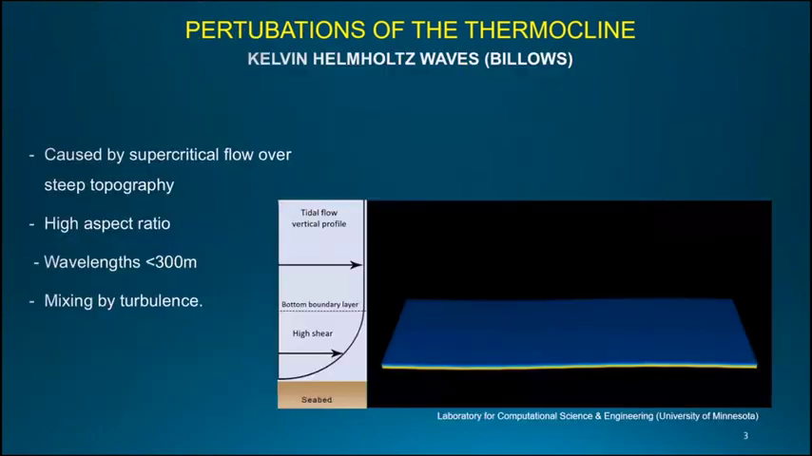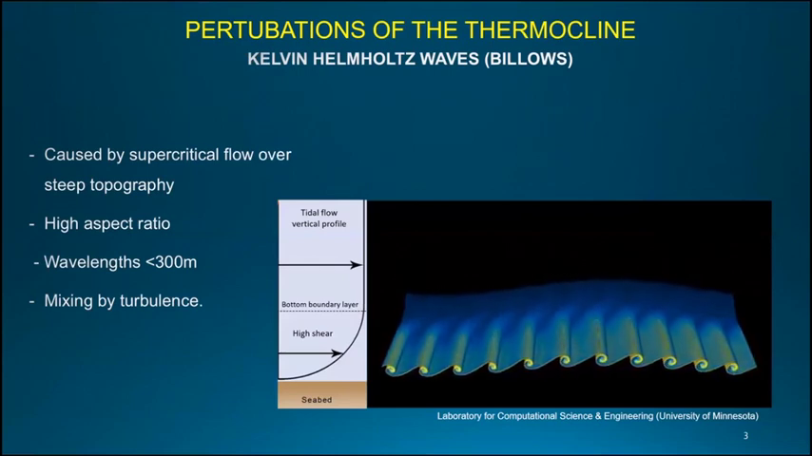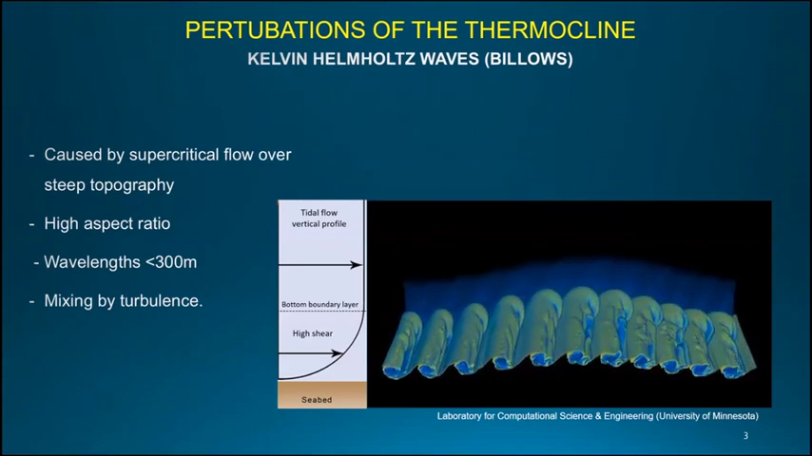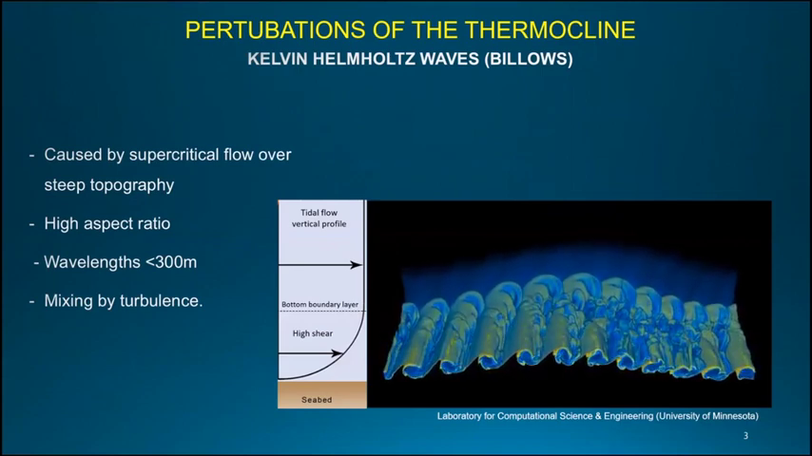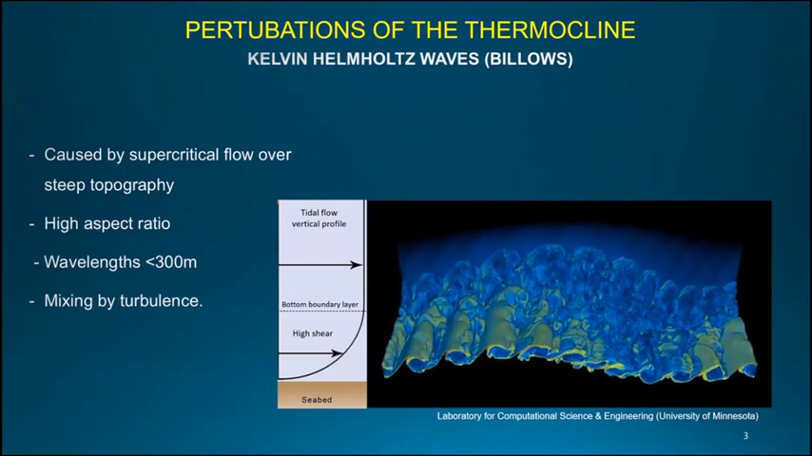So which kind of perturbations are we facing in the continental shelf with the summertime stratification? Well, first, there are the Kelvin-Helmholtz waves, also known as billows. They are caused by supercritical flow over rough topography, where the shear comes above a threshold. It is just generated by the friction of the seabed and the tidal flow over the water column. And we have some turbulence with high aspect ratio and wavelength of less than 300 meters.